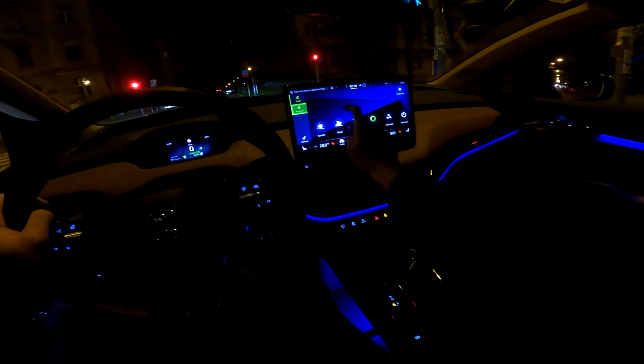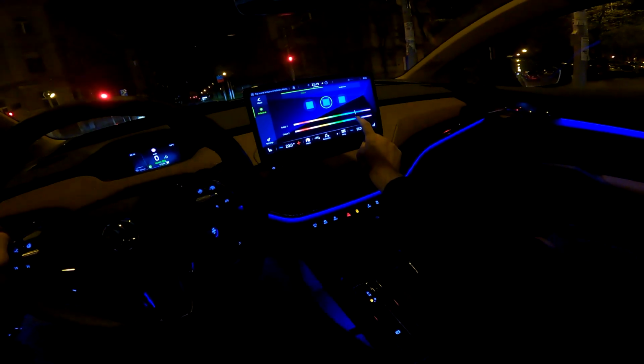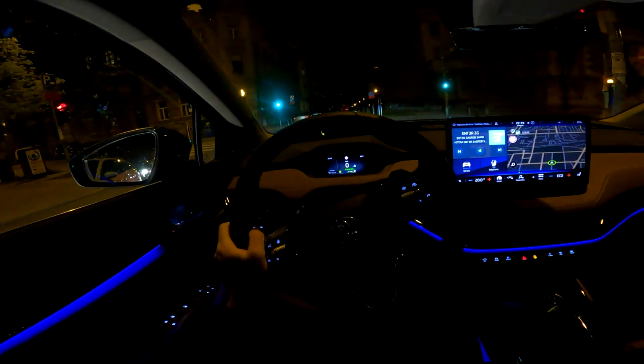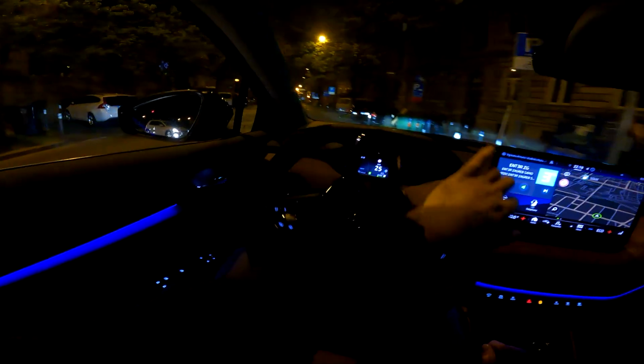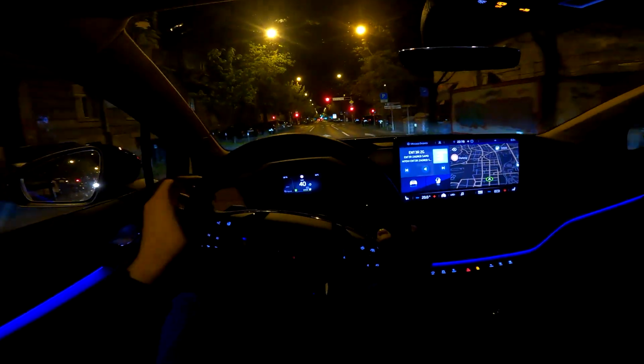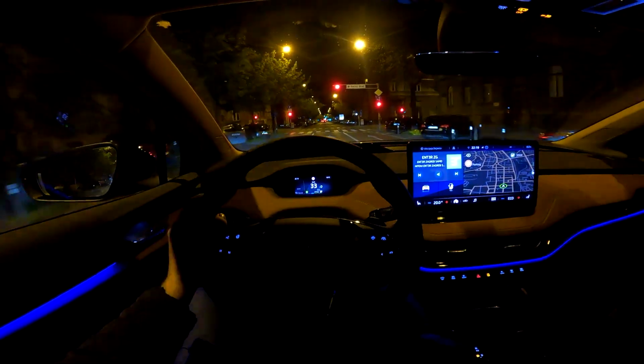Let me actually show you that. So let's put this to red. You see it now, I think. So yeah, quite cool, but let's put it to blue. I think it's the most relaxing one. Tell me in the comments what would be your color of choice. I also think that the indicator sound is quite relaxing too.